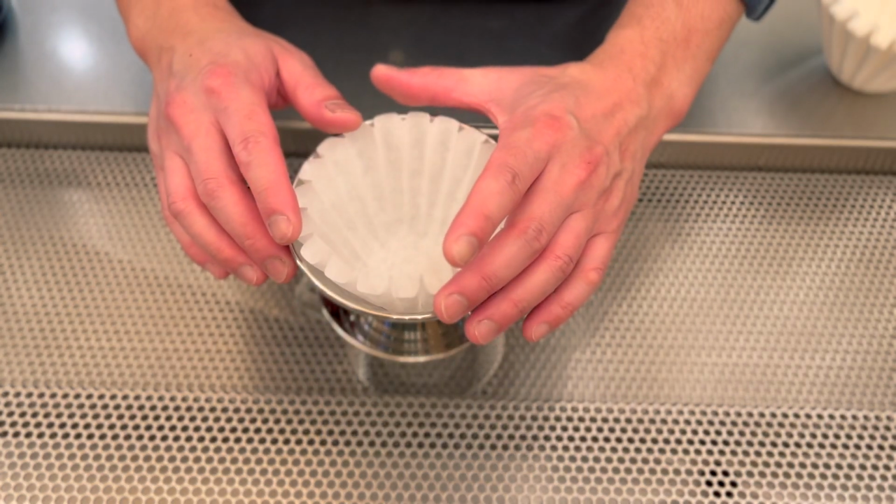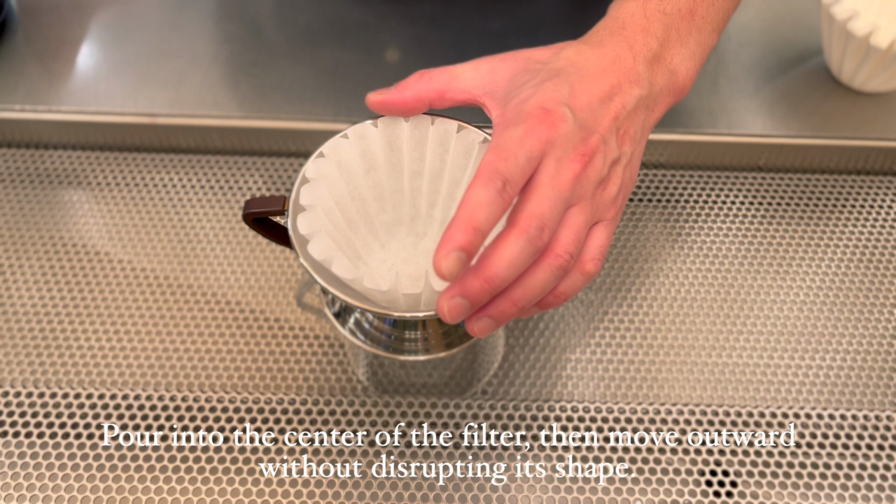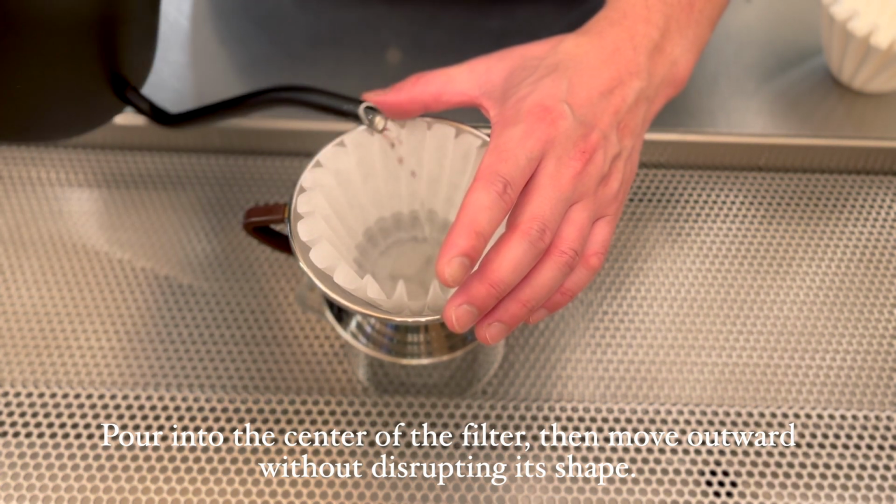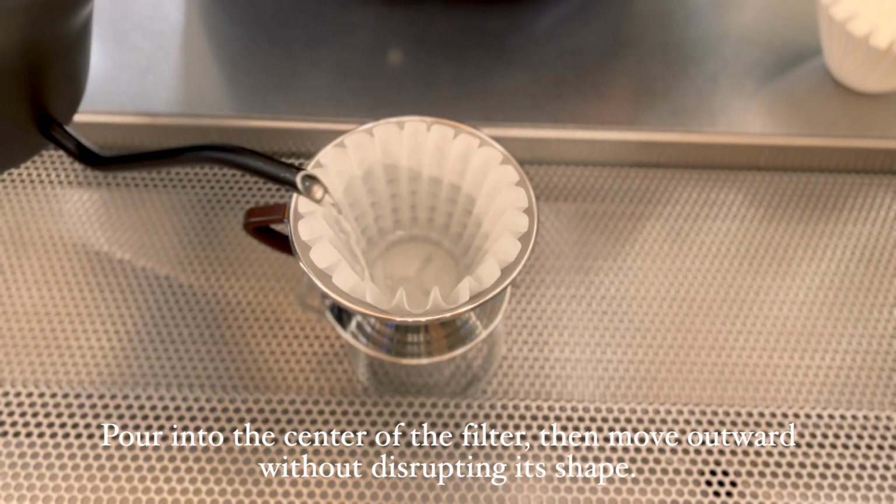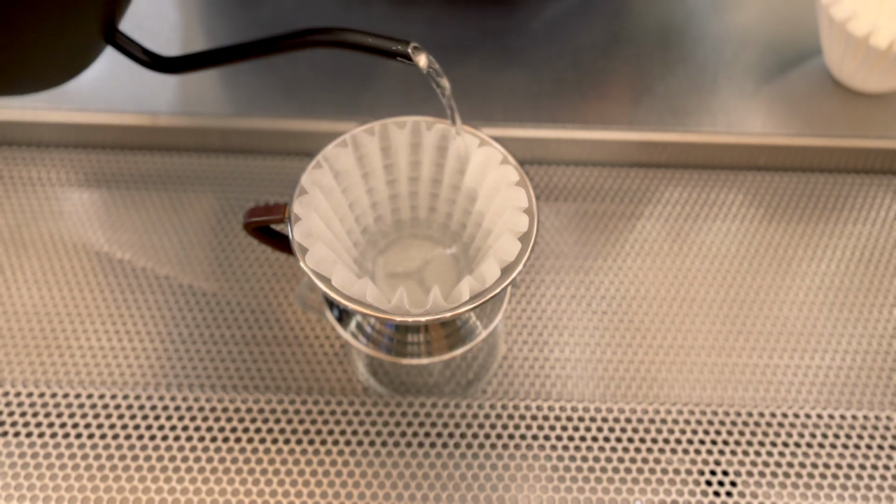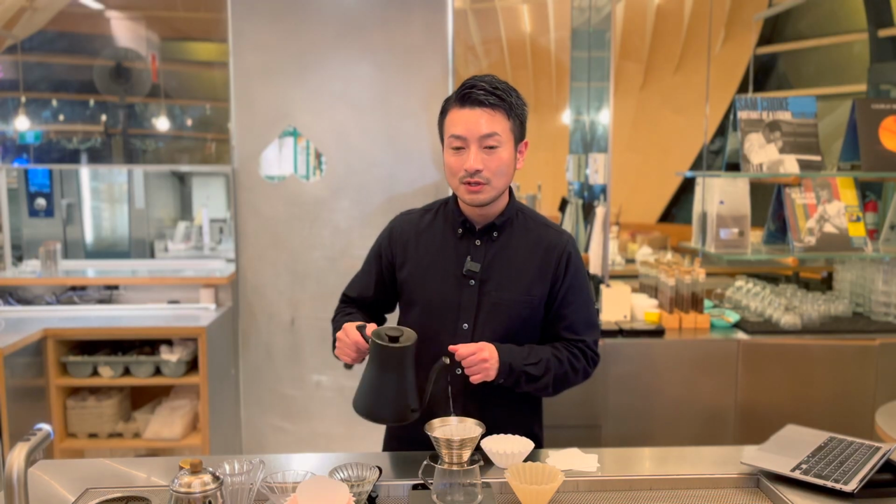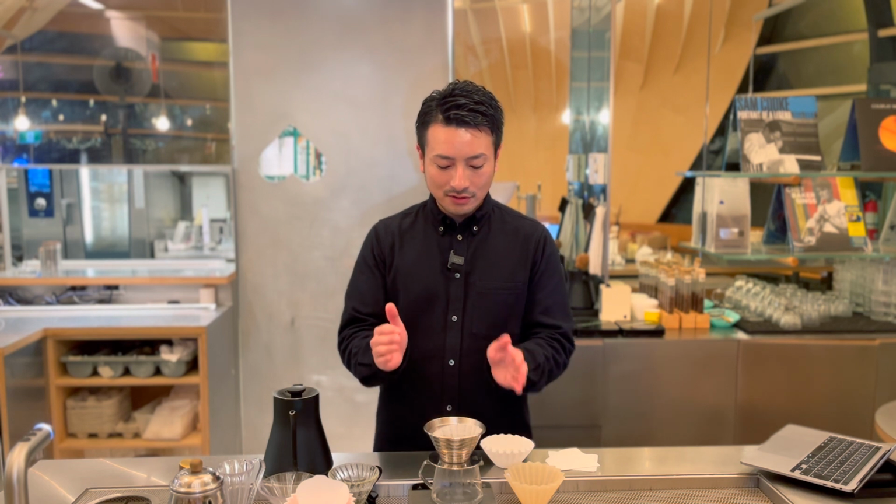Gently press down on the top of the filter to hold it in place. And start by pouring hot water in the center of the filter. Then, slowly work your way outward to rinse the entire filter. This method helps keep the filter in its proper shape while effectively rinsing it.